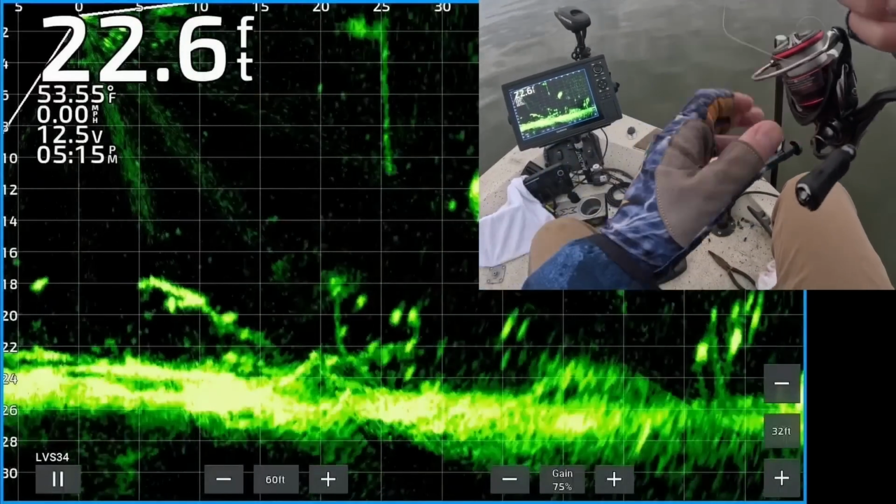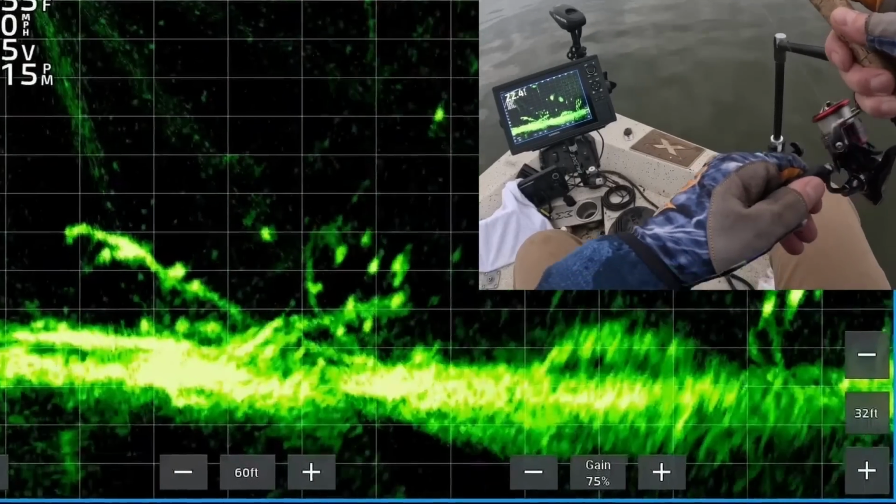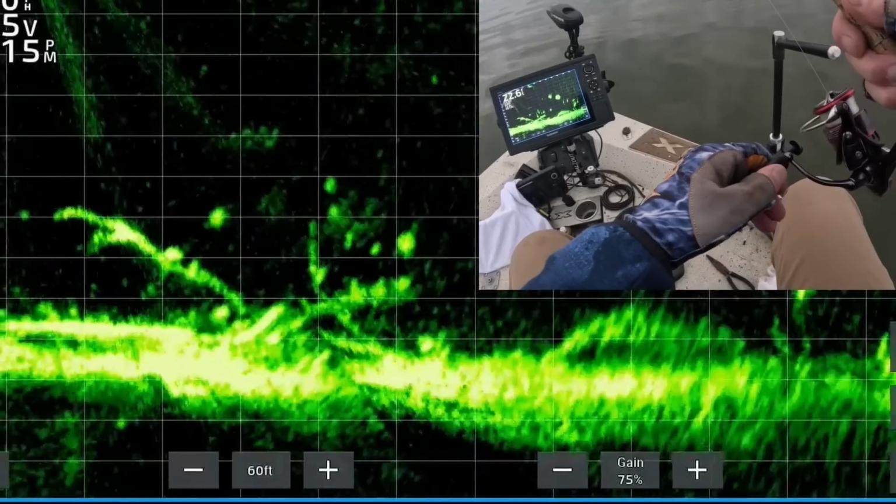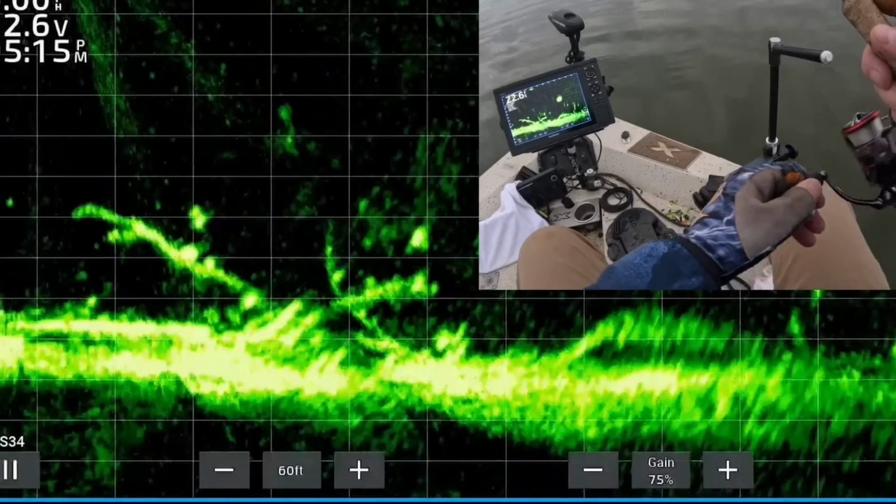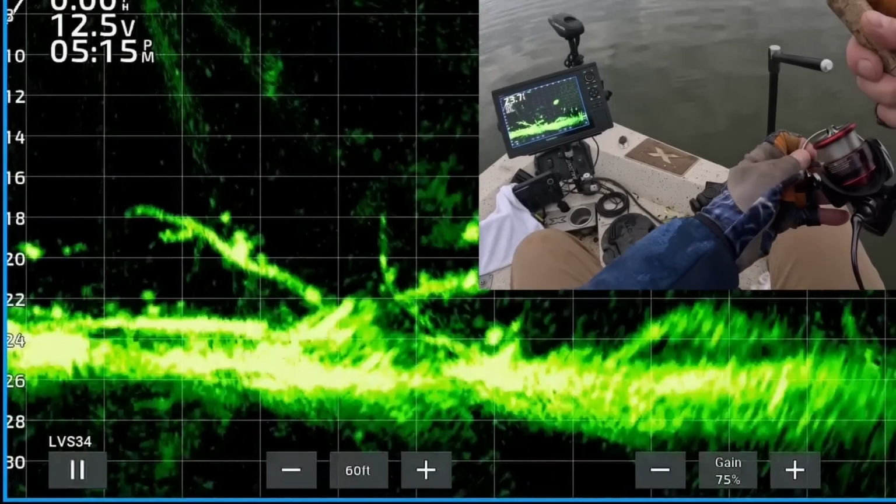There's my jig and weight dropping down on top of a couple fish right there. And I'm working it back to that limb sticking up. There's a couple nice fish right above it.